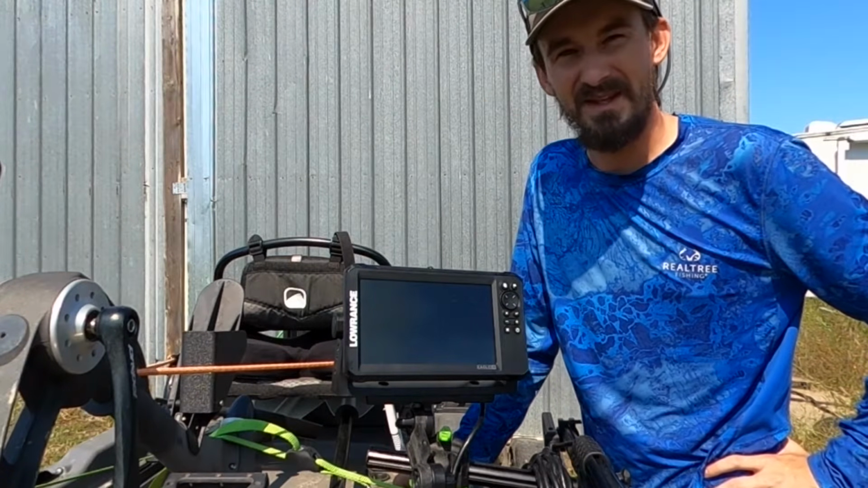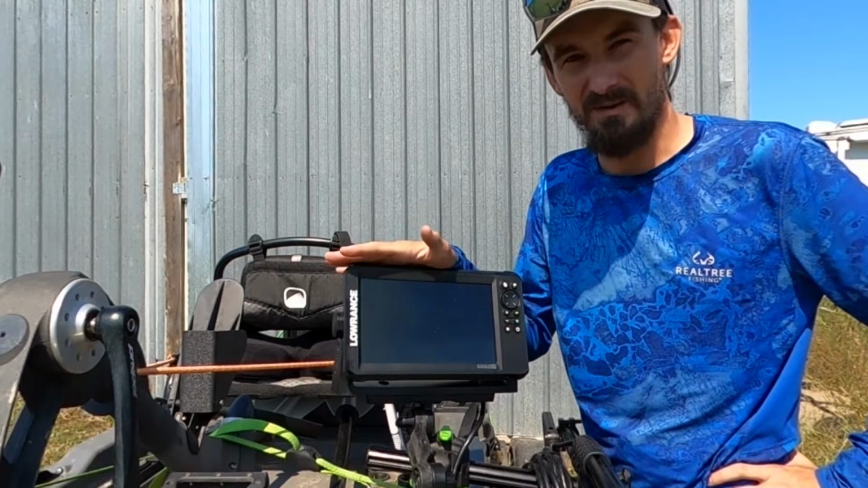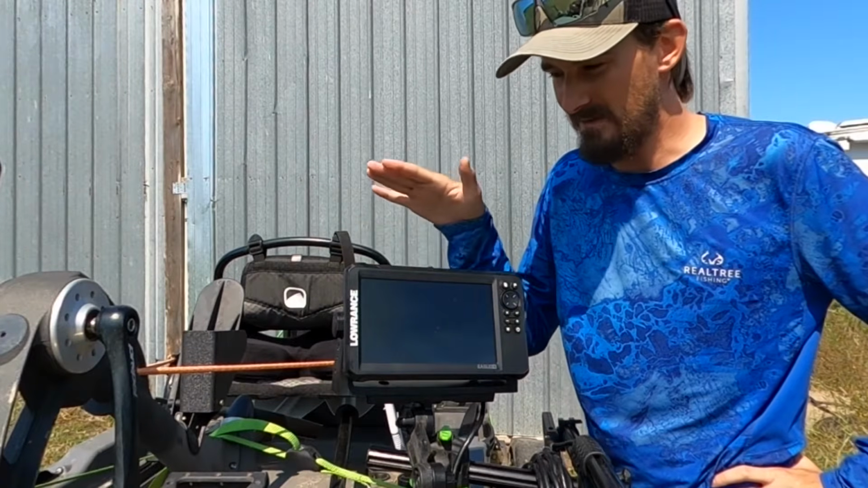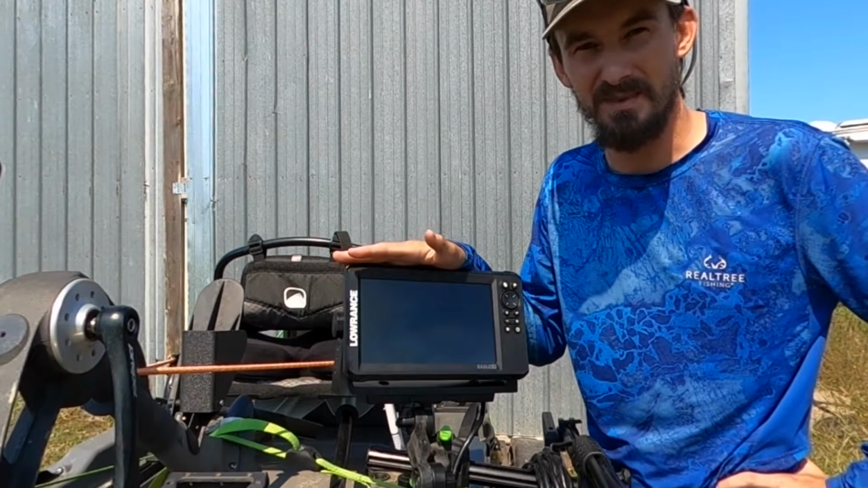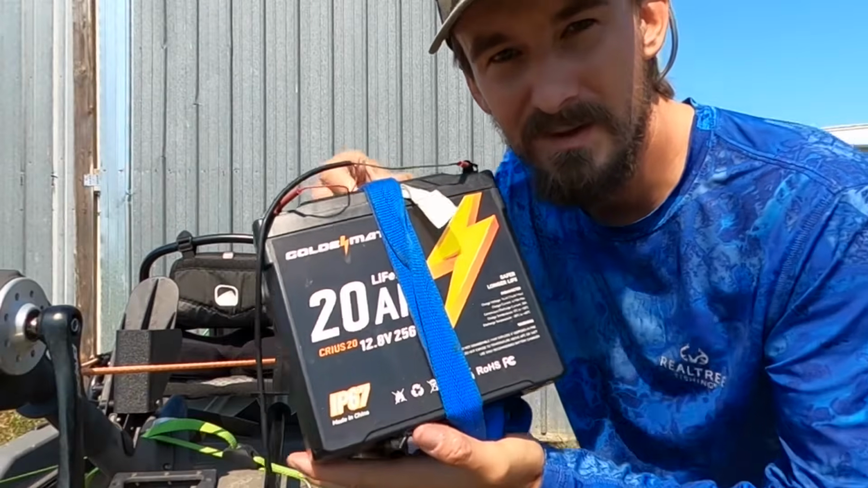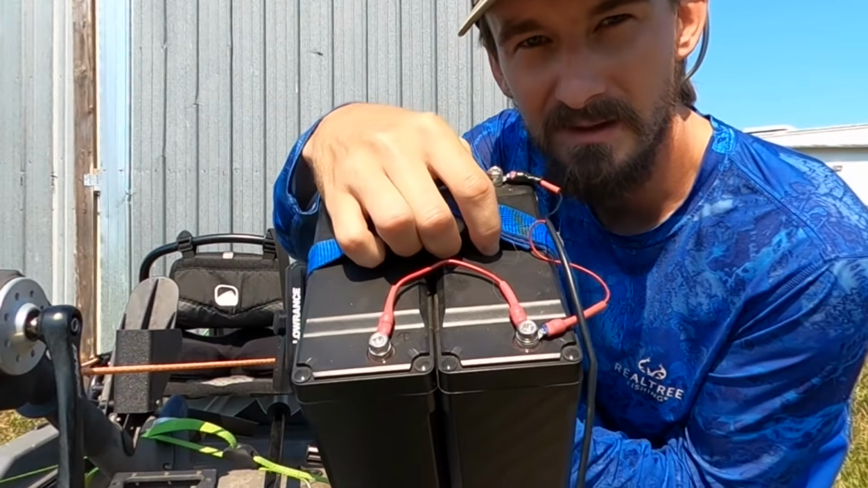For one, this unit needs to run on its own power supply, not connected to anything else. If you want the best quality out of this unit, it's got to be your own power supply for the unit itself. To do this, I run two 20 amp hour lithium LiFePO4 batteries. They're run in parallel, as you can see.